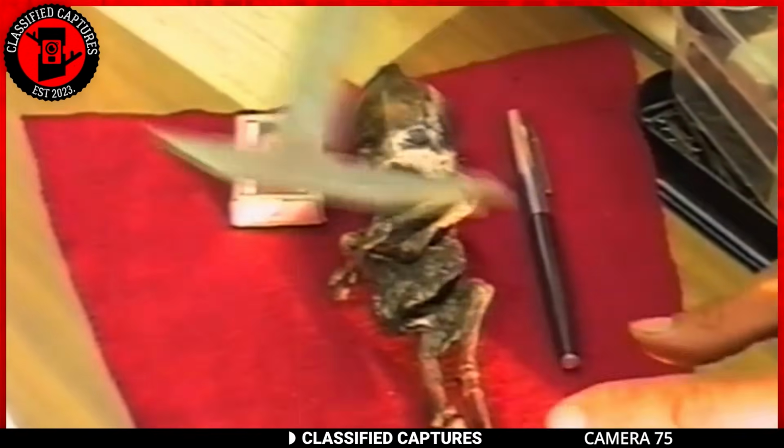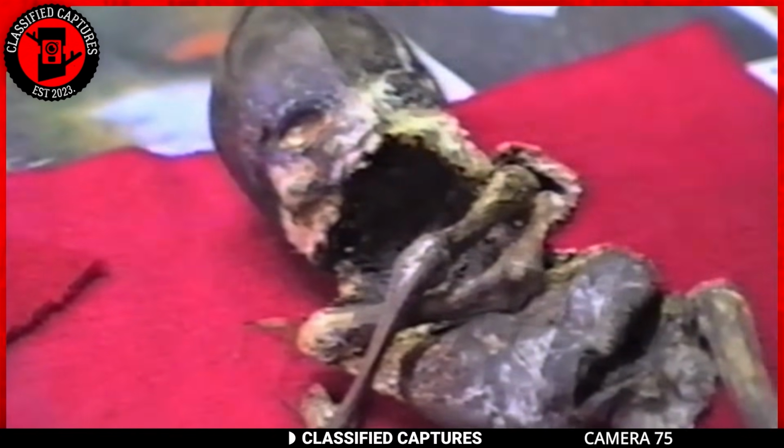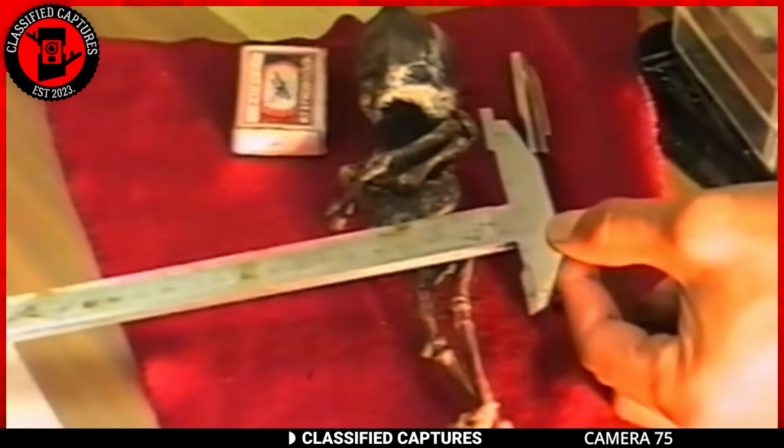This next one might make your stomach churn, so brace yourself. Now I know you were wondering what you're looking at here. This is the remains of Alyoshenka.